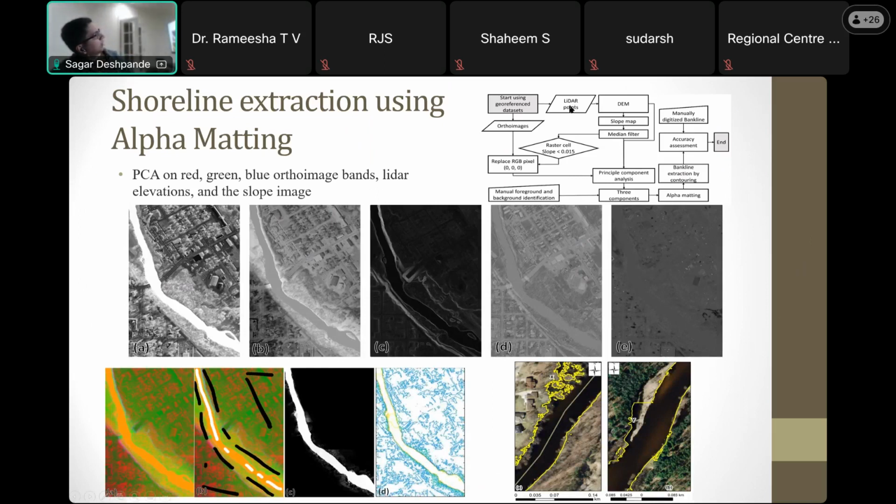You can see we have lidar data, the DEM, and I created a slope map. Using the slope map, I replaced on the ortho images, wherever there is a flat surface, basically, assuming that's water surface, replaced it with 0 angles. So that cleaned up my water surface where there were hanging trees and things like that. Then I was looking at 5 layers, basically red, green, blue, and then the LiDAR elevation and then the slope of the LiDAR, which I felt are contributors to the shoreline. And now, how do I use this?